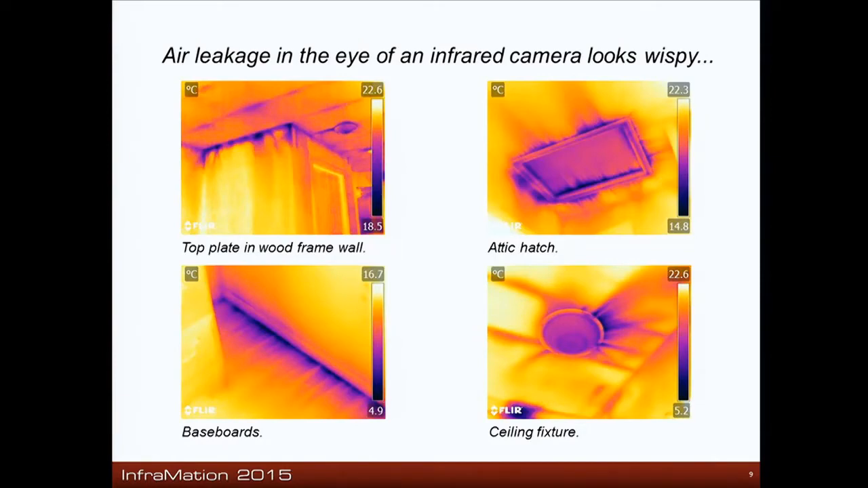Upper right-hand corner, that'll be an attic hatch. And on this attic hatch, you can actually see it coming out at the trim kit right around here. So what we see our builders doing, they're getting some DAP or some sealant up in there, some caulking and white stuff, because it's usually stipple sealing, and just sealing up in there. But it's also leaking here where the hatch sits on the lip. So typically what we see is some of that peel and stick. Down here, some air leakage across the baseboards.